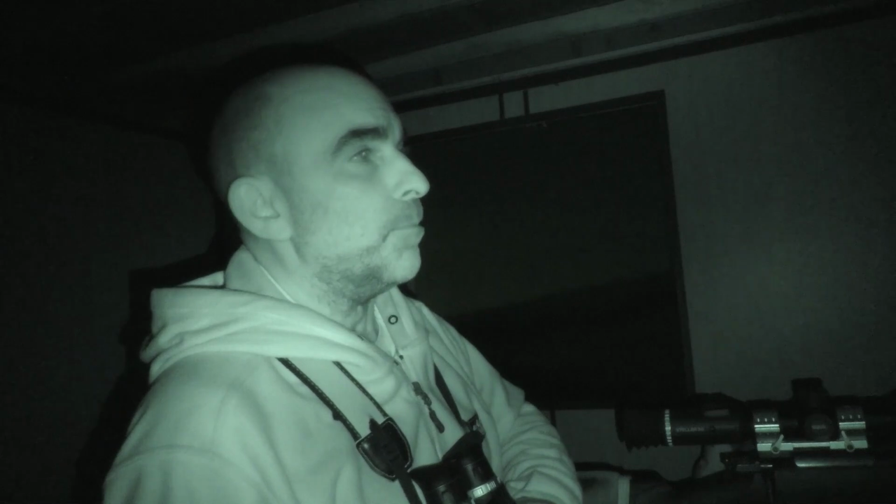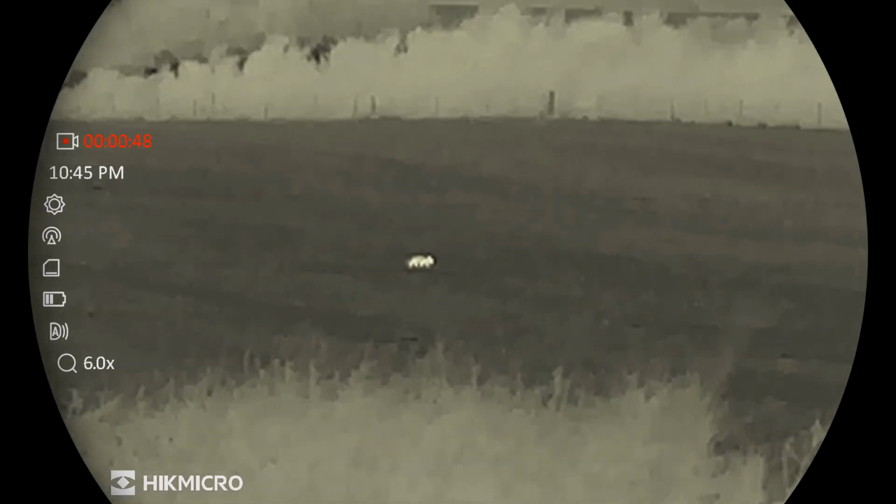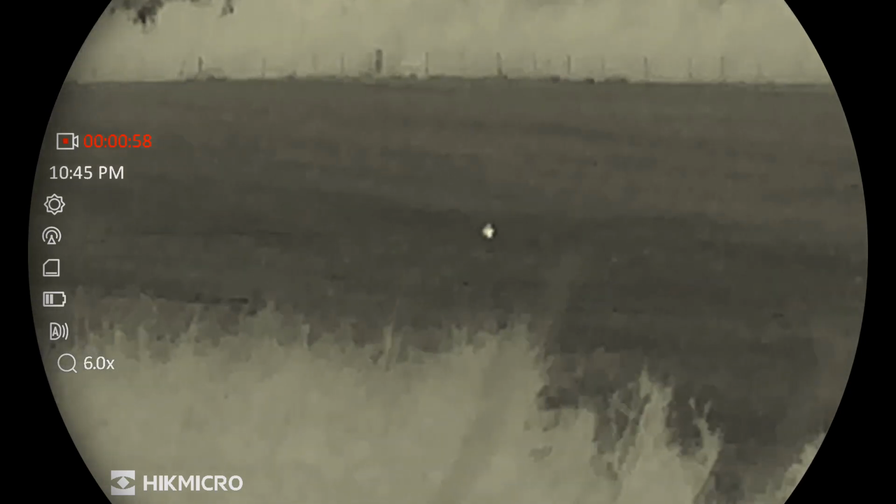Certainly gives a good vantage point from up here in the cabin. I can see all the way down this valley and I can cover quite a big area of ground. And the Habroks do a pretty good job of picking stuff out at distance. When you zoom in, yeah, they do pixel out a little bit, but it's a digital device, it's going to. Overall, they're a lot sharper than most thermal devices on the market, and you can zoom right in and ID stuff at quite a distance.